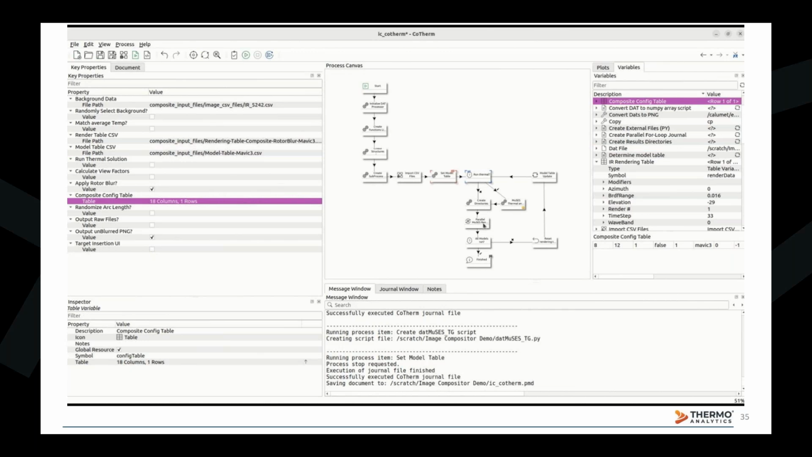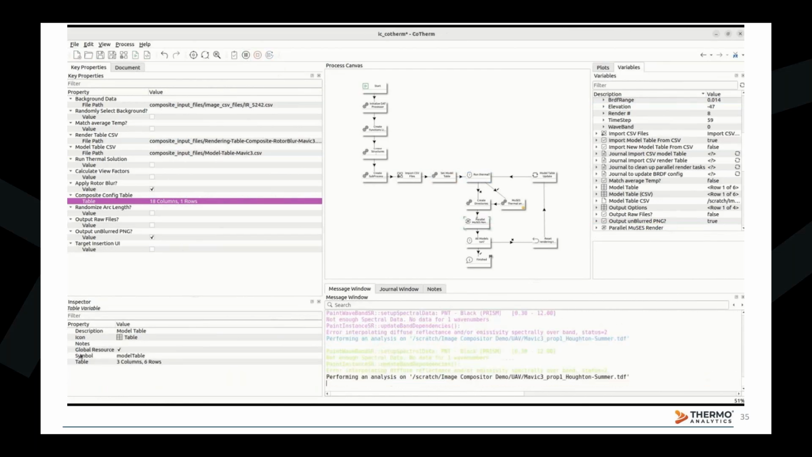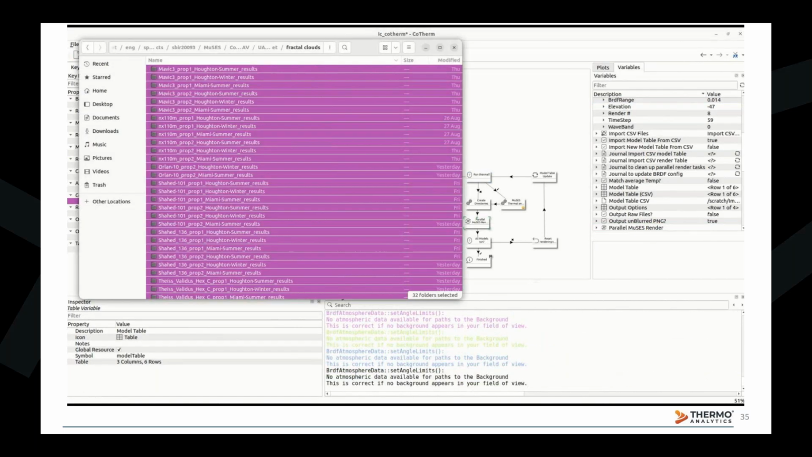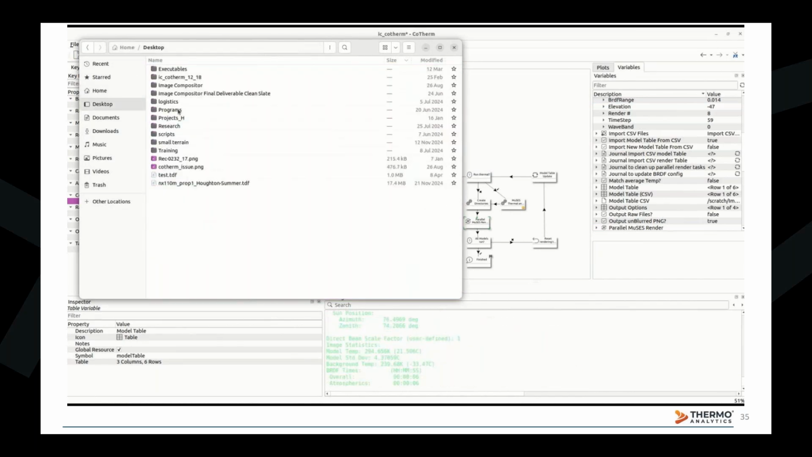Once everything is set up, this process is started by clicking the run button at the top. The process can also be configured to utilize multiple cores at a time using this parameter here. It will first initialize the tables and scripts needed for the process, and it skips the thermal and radiosity calculations as those are already available for this model.